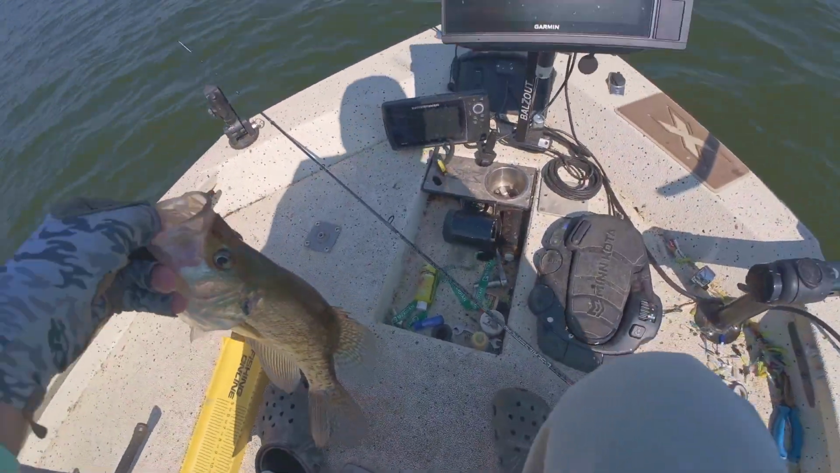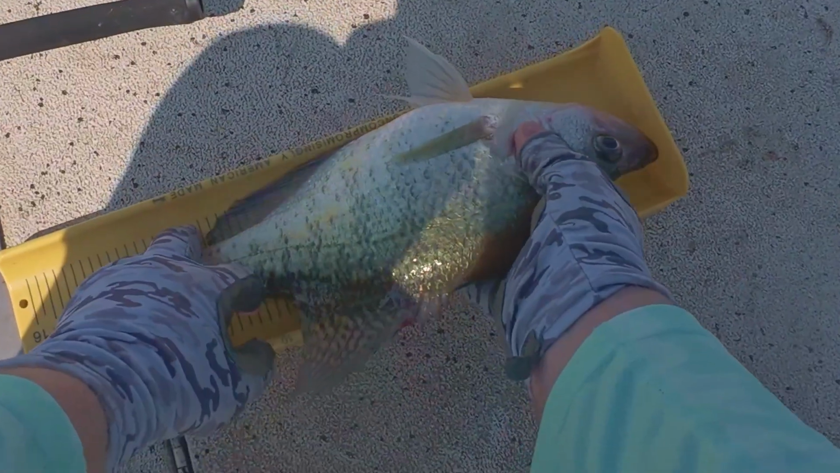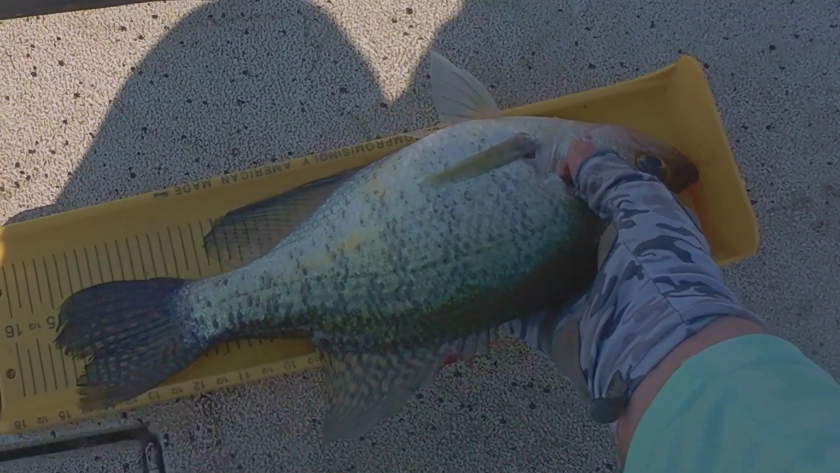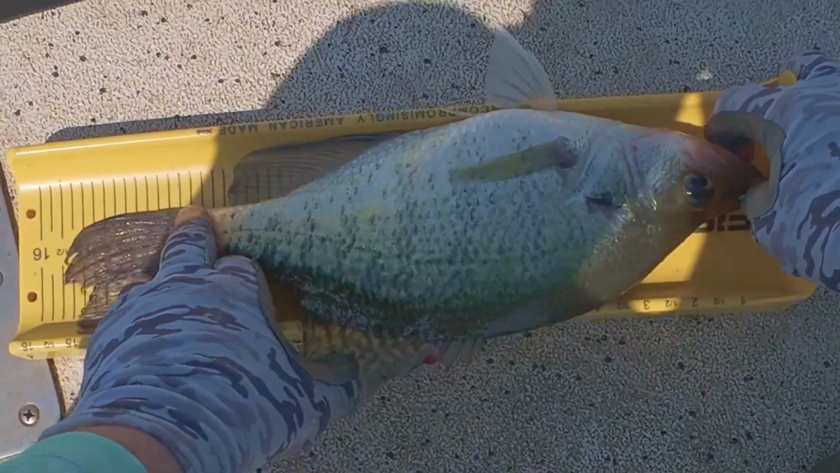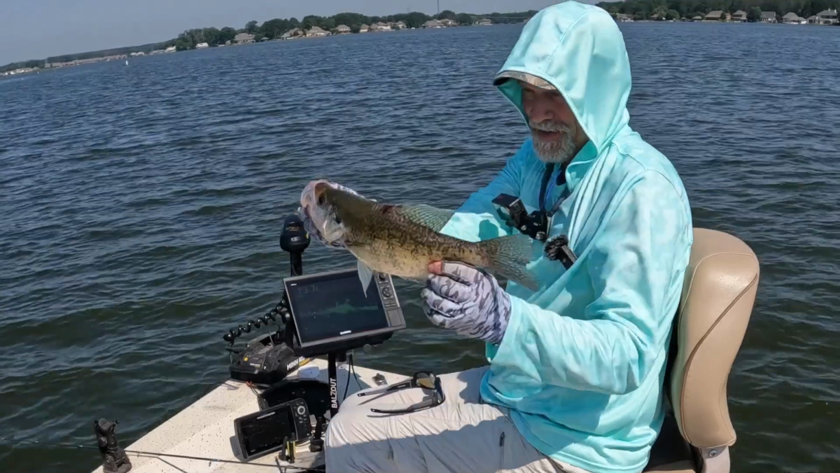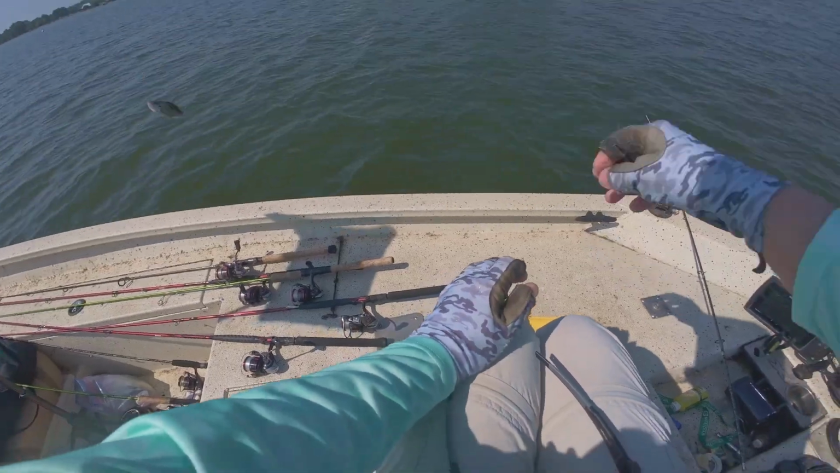Look at the size of this toad right here. It's big as my leg. It's 15 inches long. Yeah, 15. Over 15. 15 and a quarter. Look at that sucker right there. White crappie. I'm letting this girl go. Big old thing. All right. Go breed.